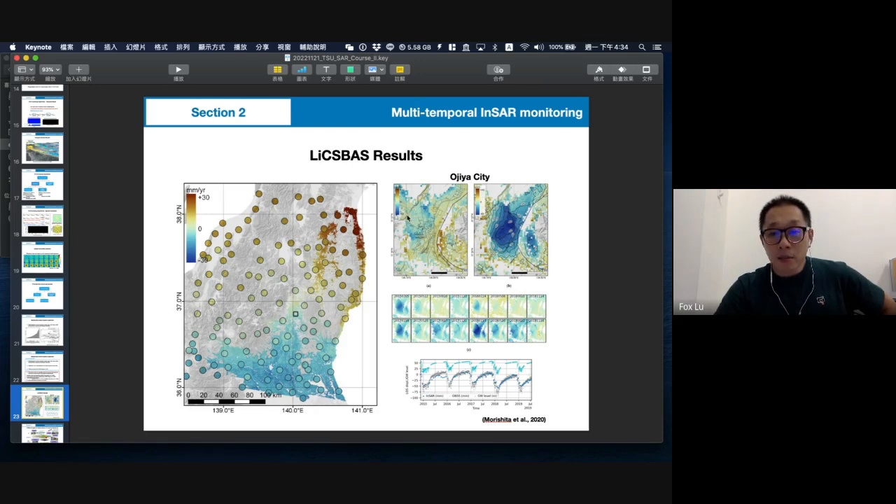And in a small city here, we call the OGR city, they have some subsidence problems, so they used the LiCSBAS sparse result to monitor their time series behavior, like similar up and down behaviors. So they got all the data together.